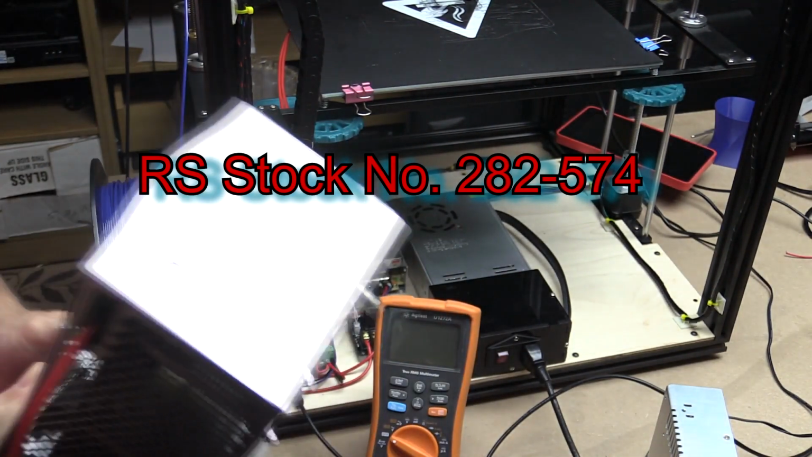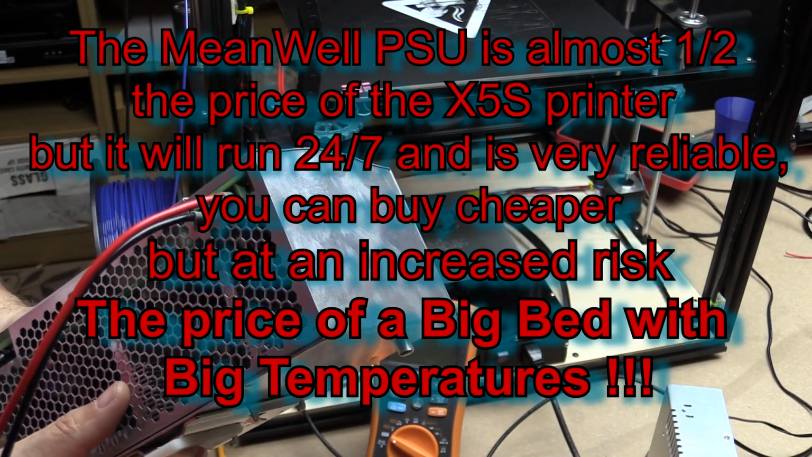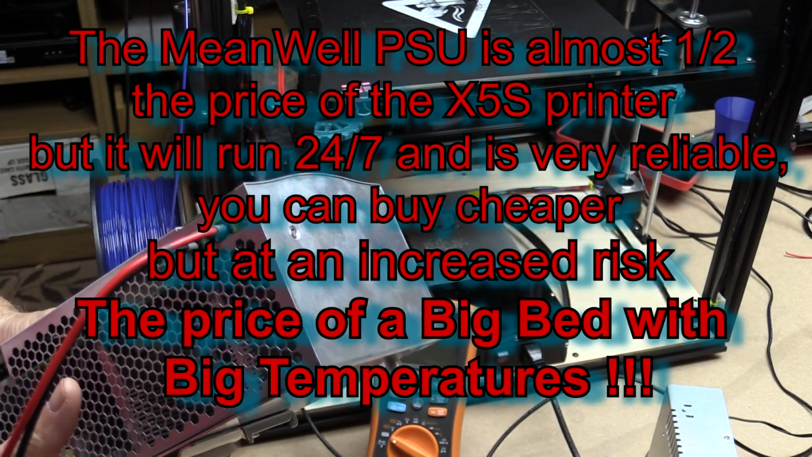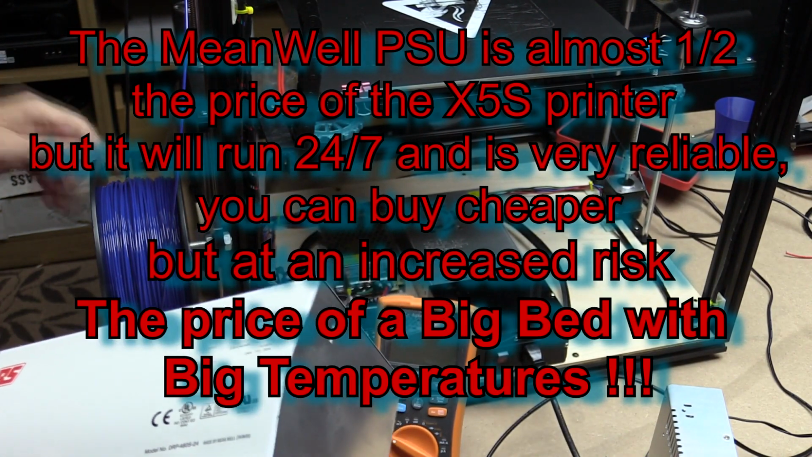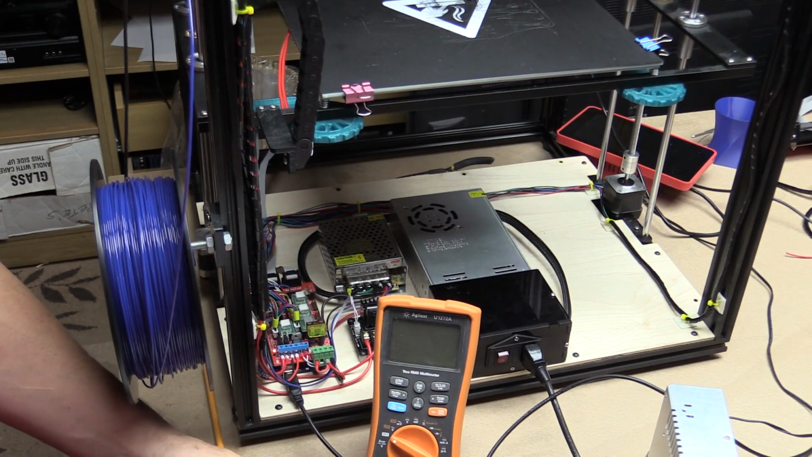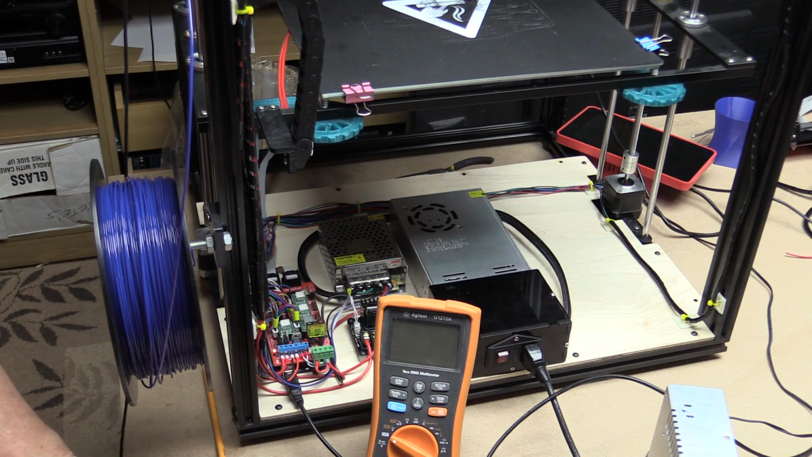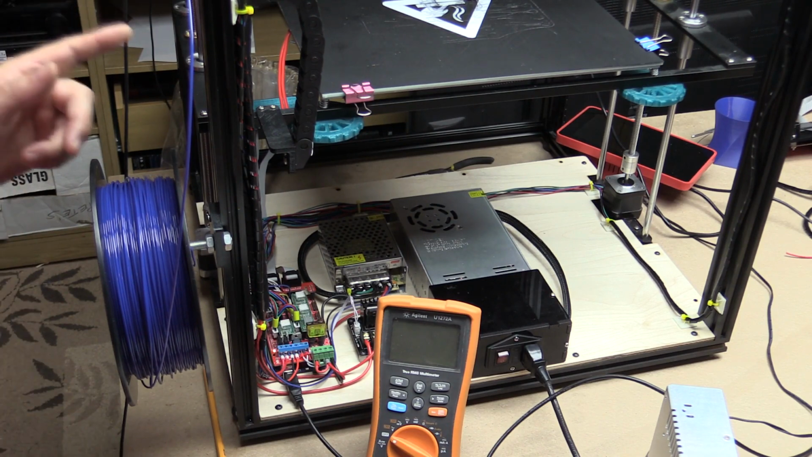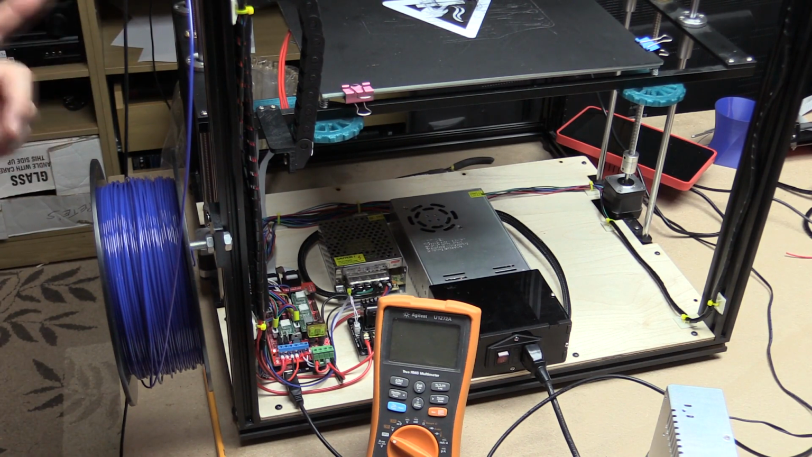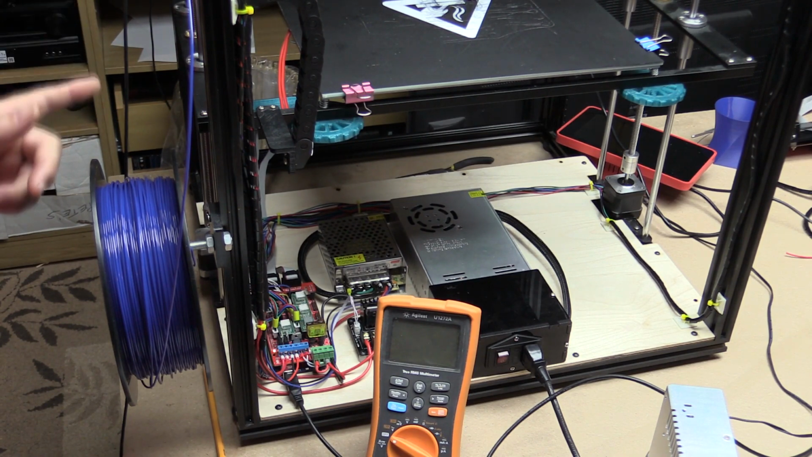Now this is a big beast. It has no active cooling, which is why it's so big. It's got big, huge heat sinks in it and everything else. Designed for DIN rail mounting. Now I might actually ultimately put it in here, but if I can get one that's perhaps a little smaller, then that might work better. But for now, this one from RS Components, which is actually a Meanwell power supply, will do the job so that I can run this heat bed at the full voltage and current. And at that point, you're going to see something very interesting with the current wiring.